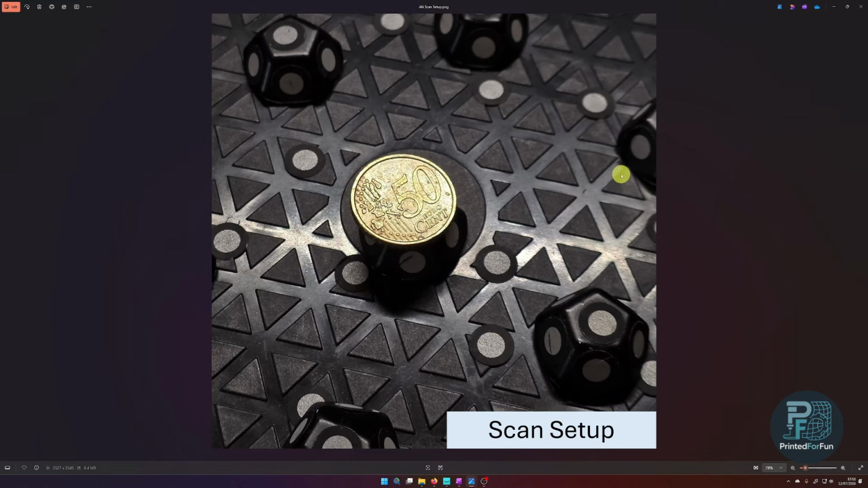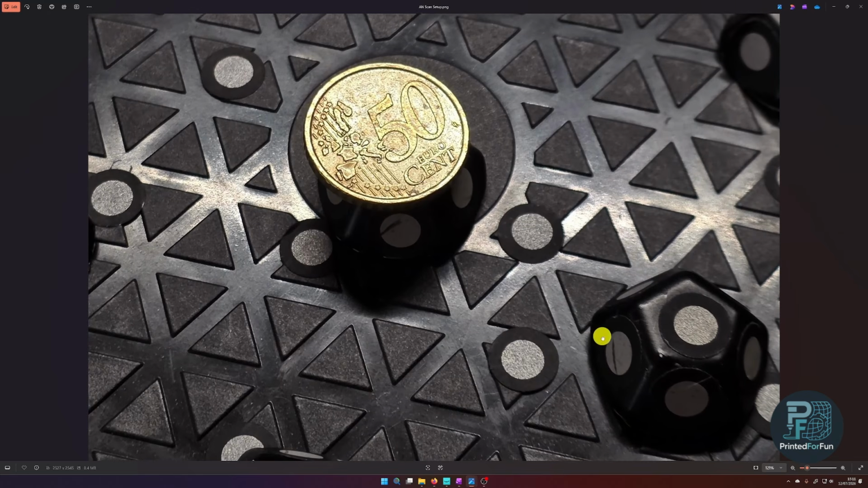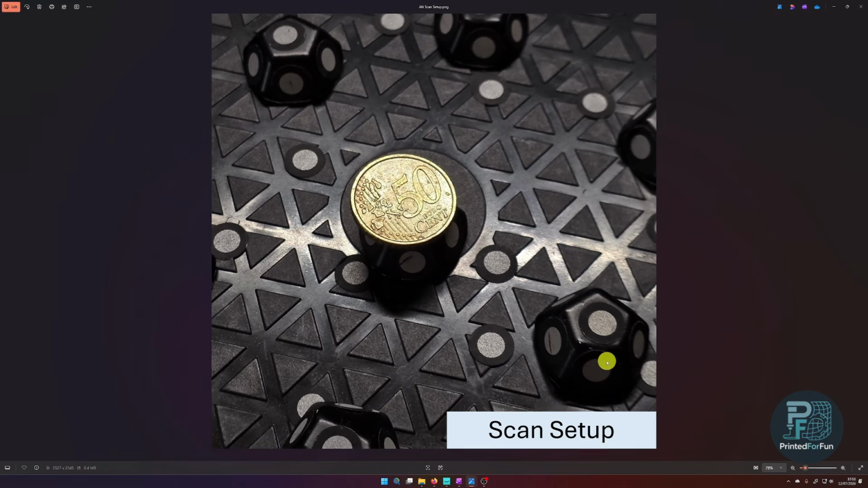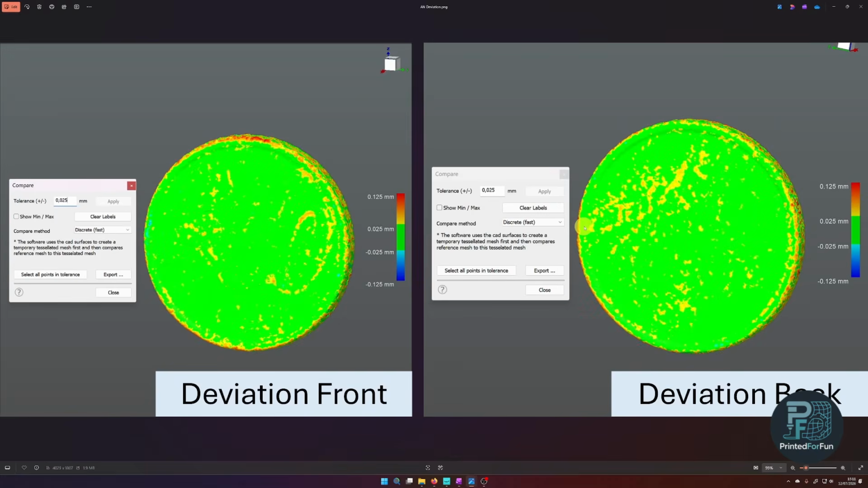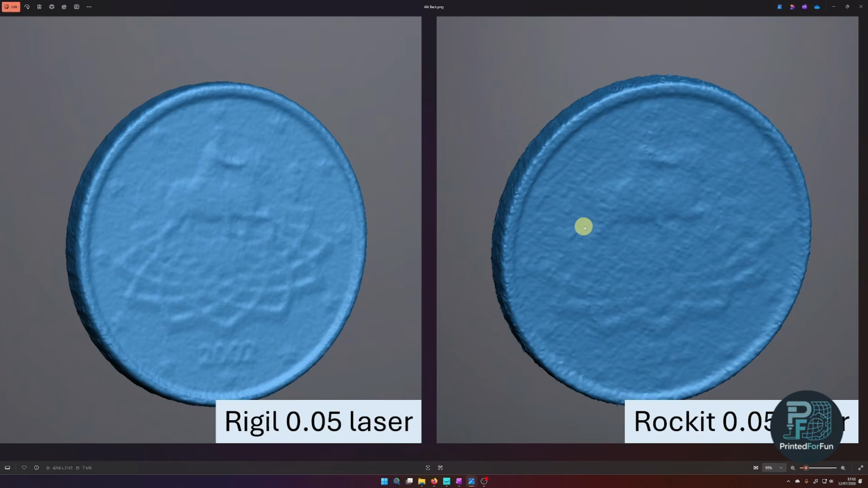So the scan setup basically was just placing the coin on a bed of markers and marker geometries. And as you can see here, I may have to replace the markers in a short time because they get a bit scratched up now. No scanning spray was used, so even reflective material can be captured quite nicely. Same applies to the backside. Here you can see the 2022 dating or stamping, but on the Rockit it cannot be seen.